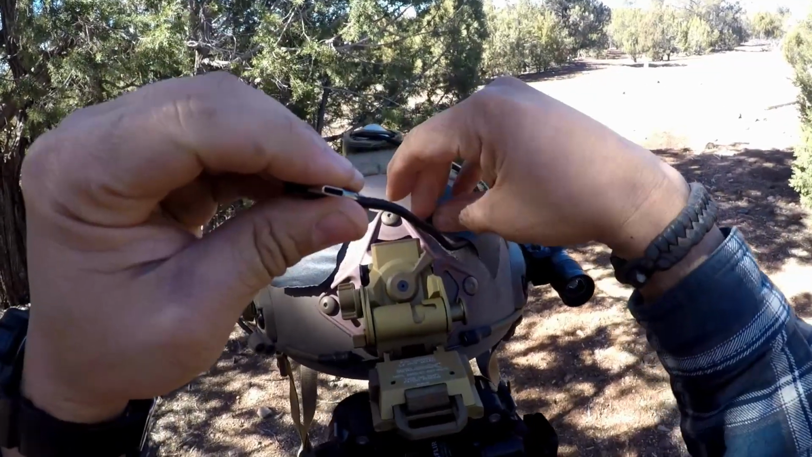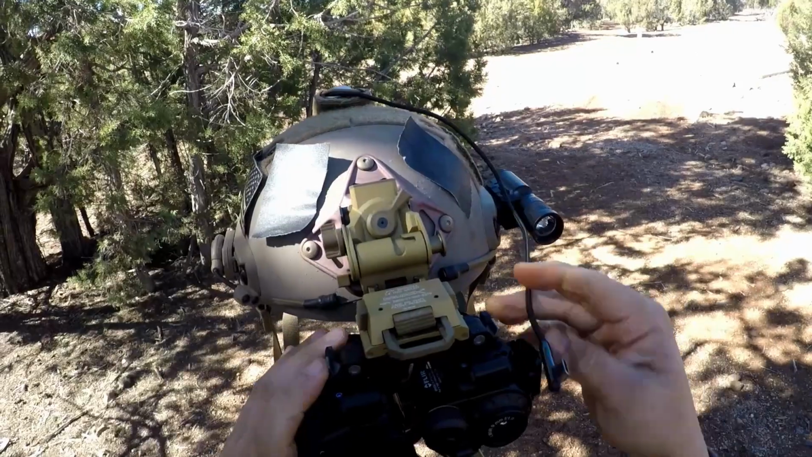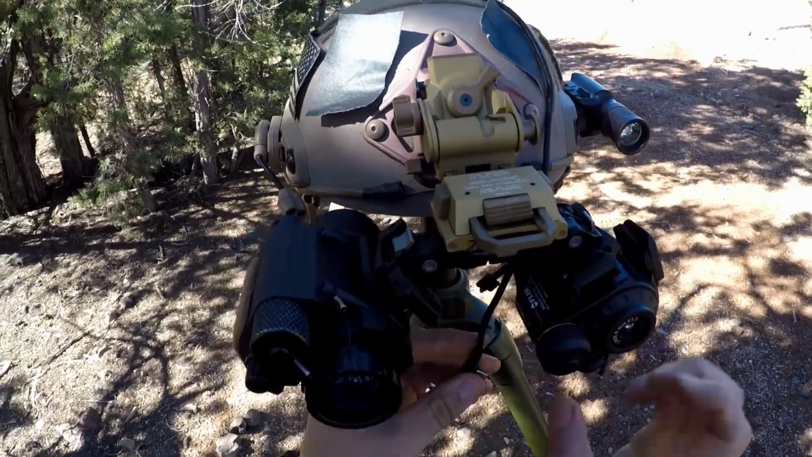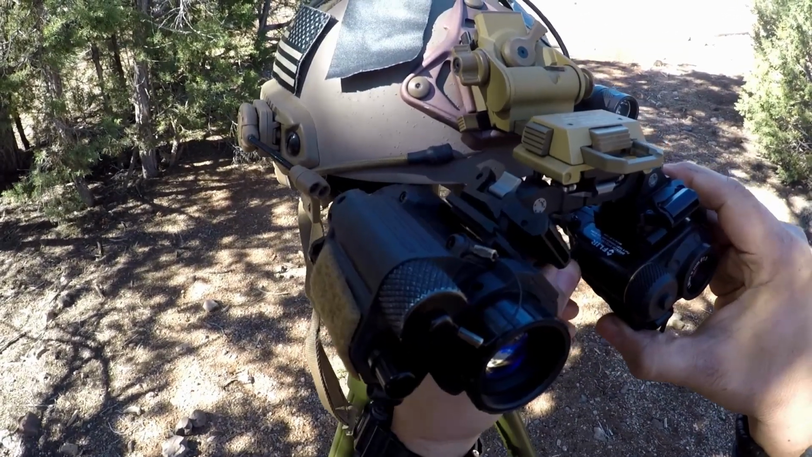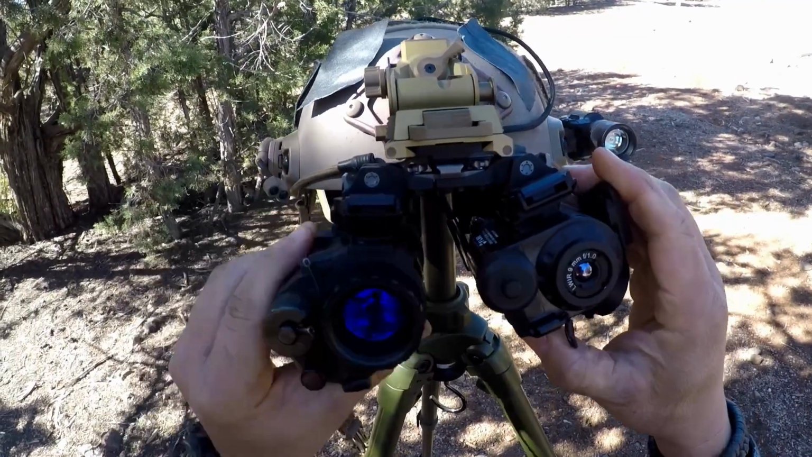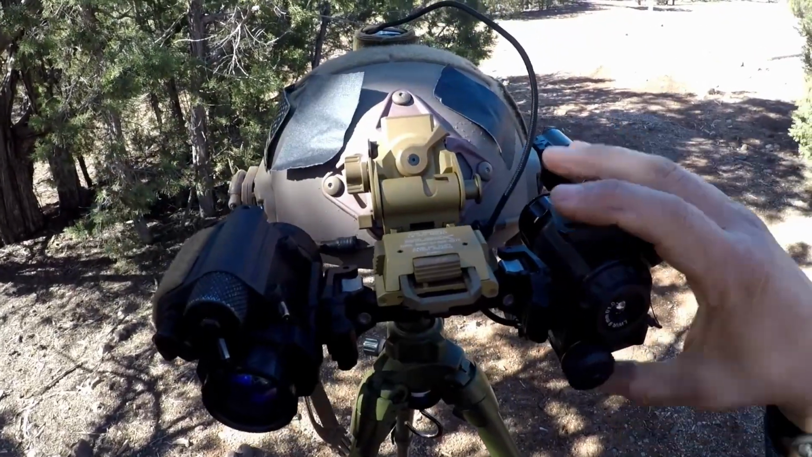And then all I do is I just run the battery cable down here and just plug it in here to the port. And I use a 90-degree connector, so that way it doesn't get in the way of the PVS-14. And you kind of see how it goes in here. You get it in there. And so I have enough space where it doesn't contact. And then the battery indicator works also, which is a huge benefit.